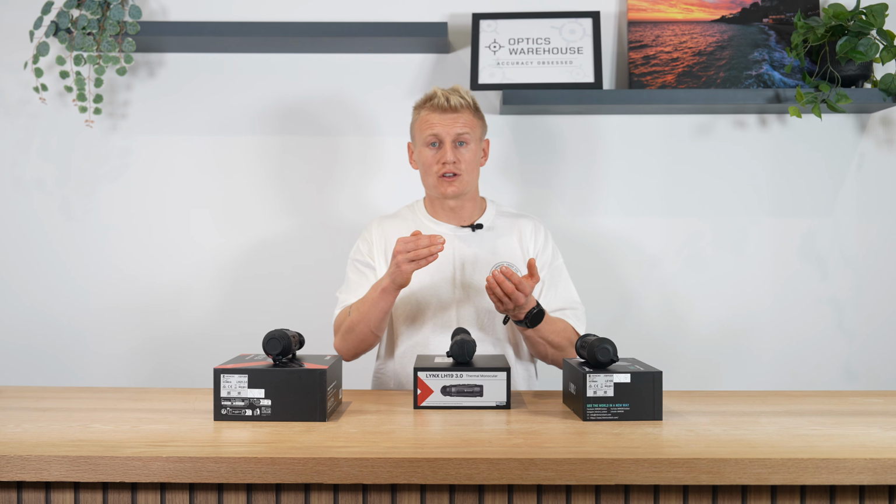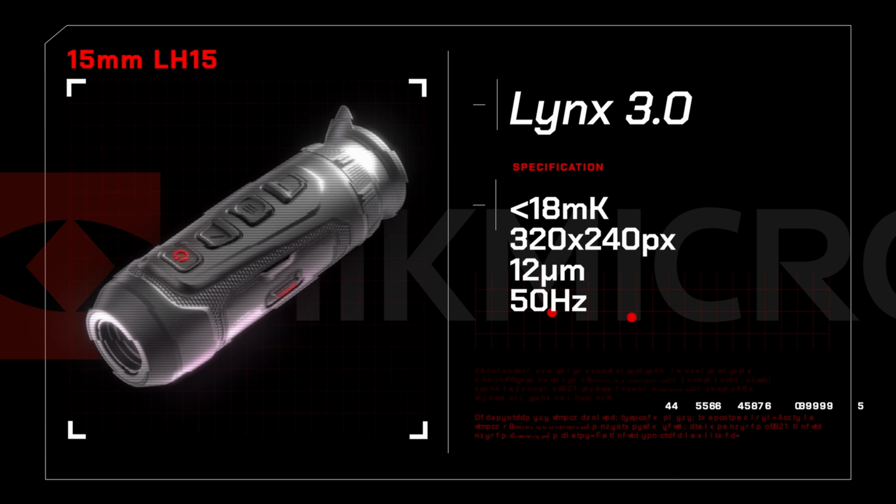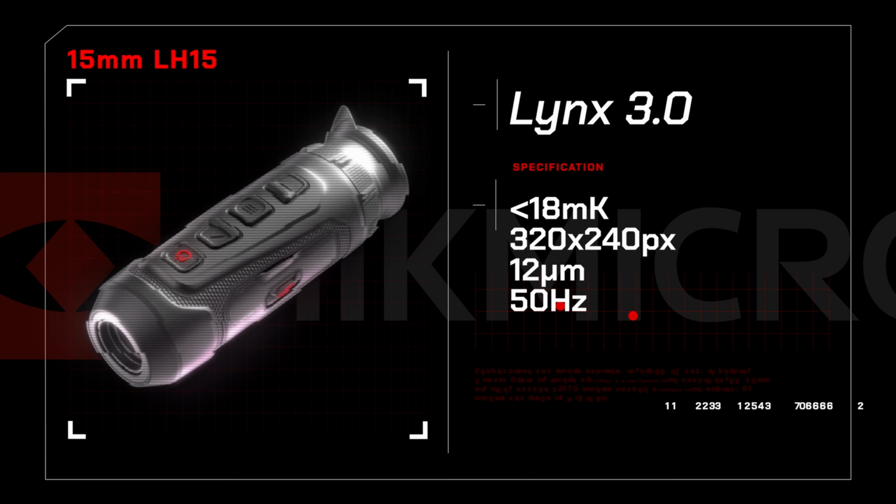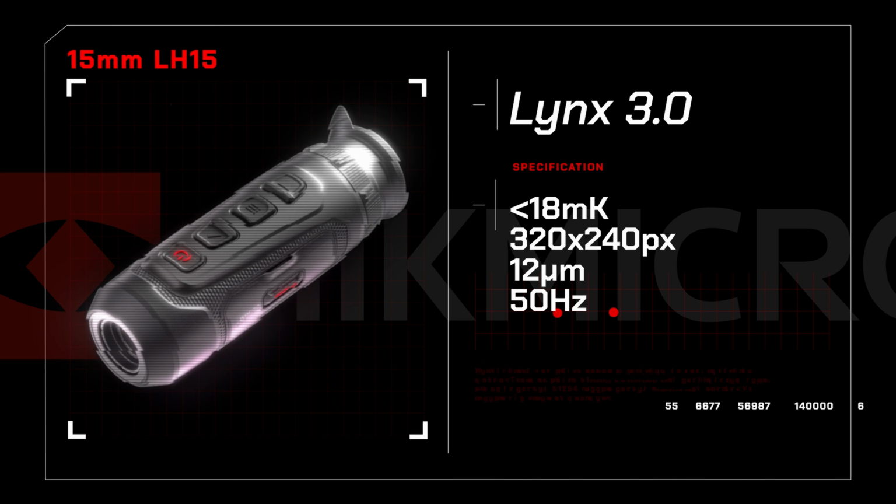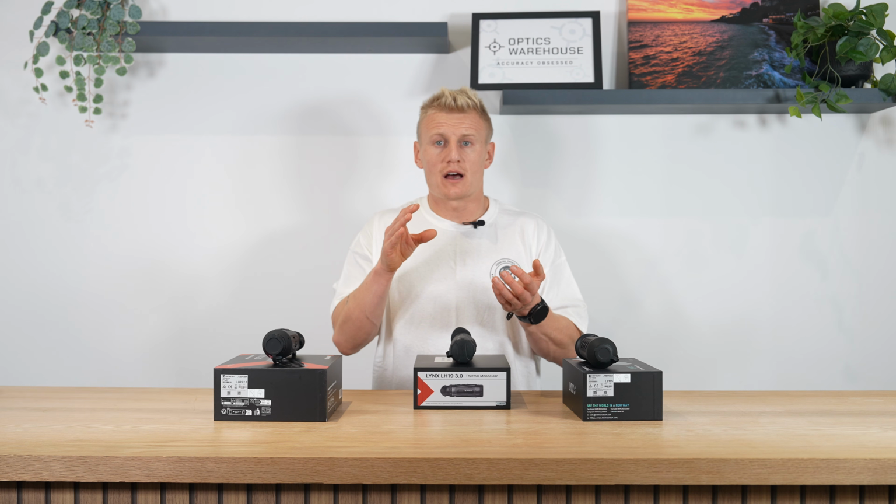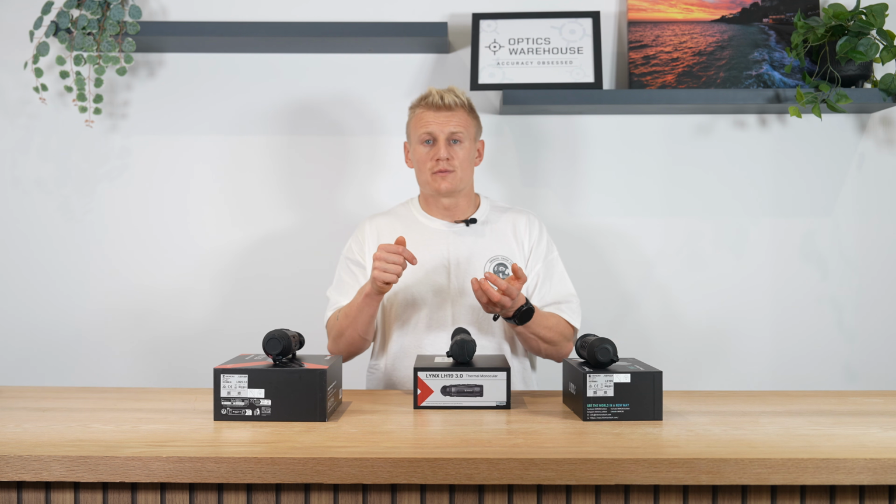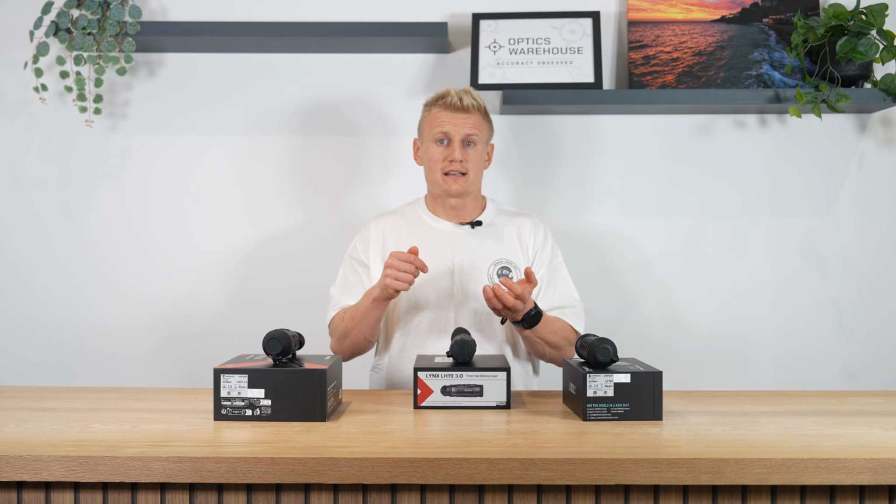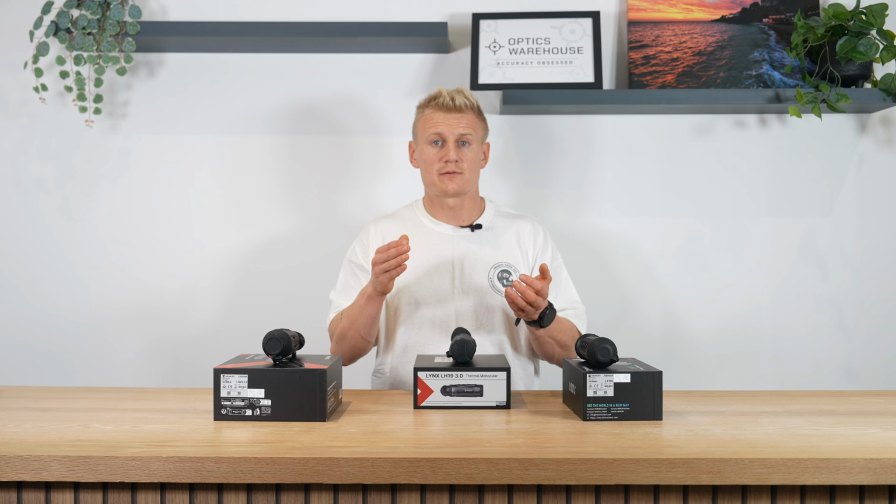We then move on to the second 15mm within the series, which has a performance increase in the sensor. So it has a 320 pixel resolution, and we're getting a sub 18 NETD. Again, no focus on this unit, but we are getting an improvement in that thermal sensitivity. So it's providing a slightly more base mag, and you are getting a performance increase in that thermal sensitivity. So that helps with viewing in adverse weather conditions.